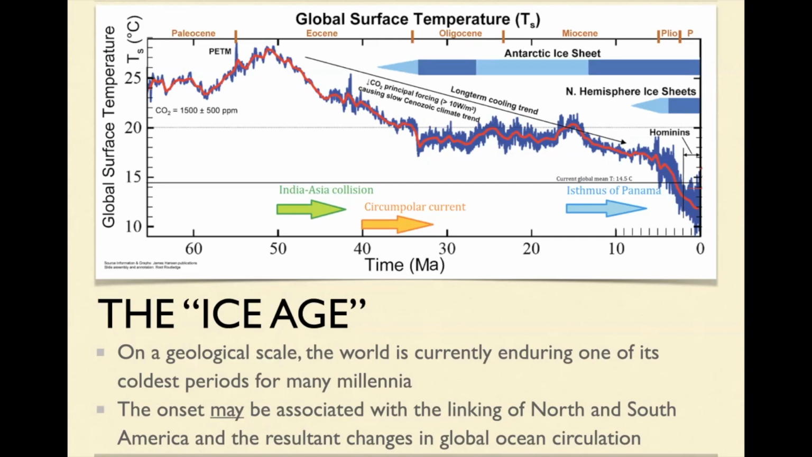Let's just zoom in on that and just note that humans have only been around for this little bit of time here. I'm going to say hominins are only going to be around for this little time here. And we might worry about what we're doing to the climate, but we're doing nothing compared to this. Mind you, that's over 50 million years.